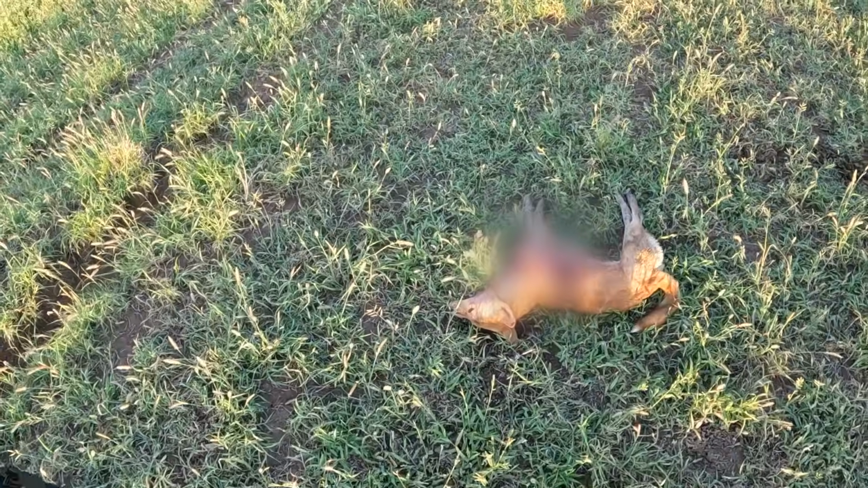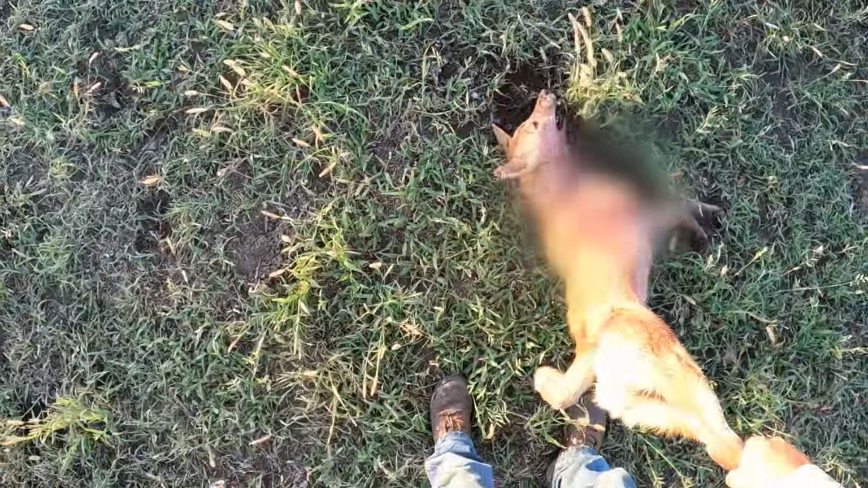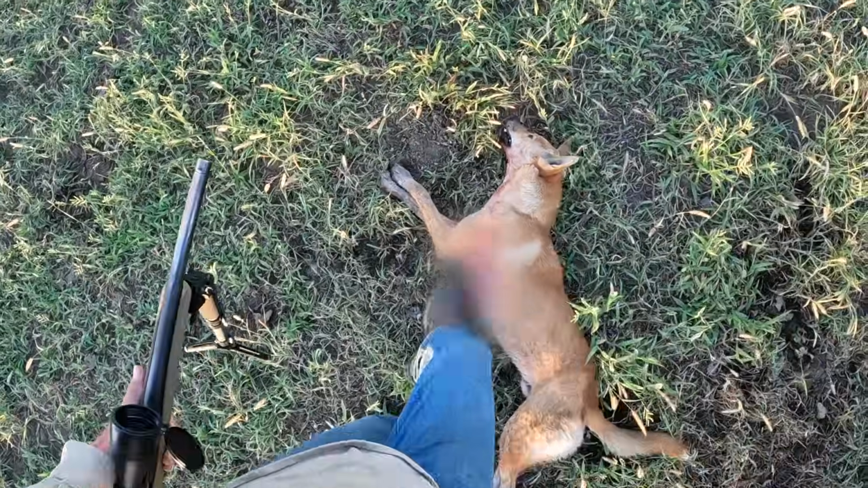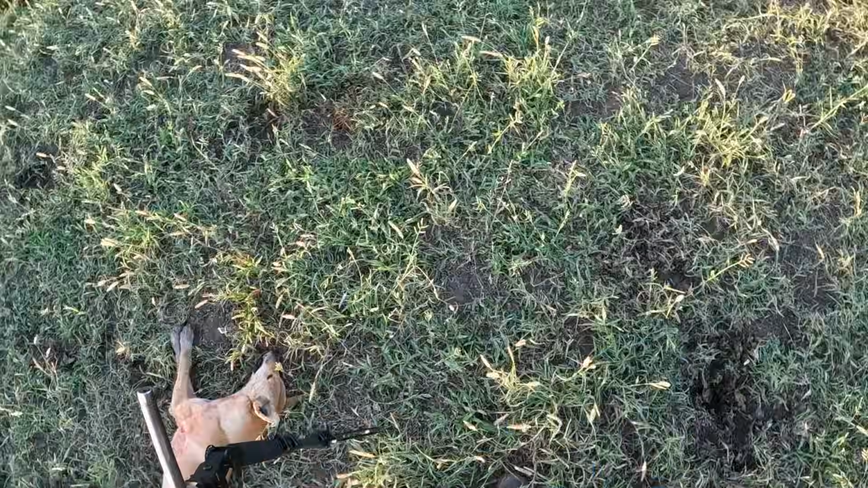There he is. It's got him to the neck, and the last one's got him through the heart, so it stopped him when he just started to poke off.